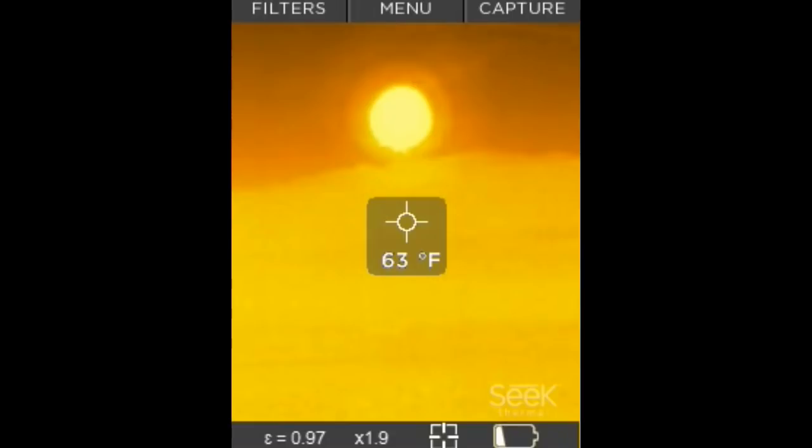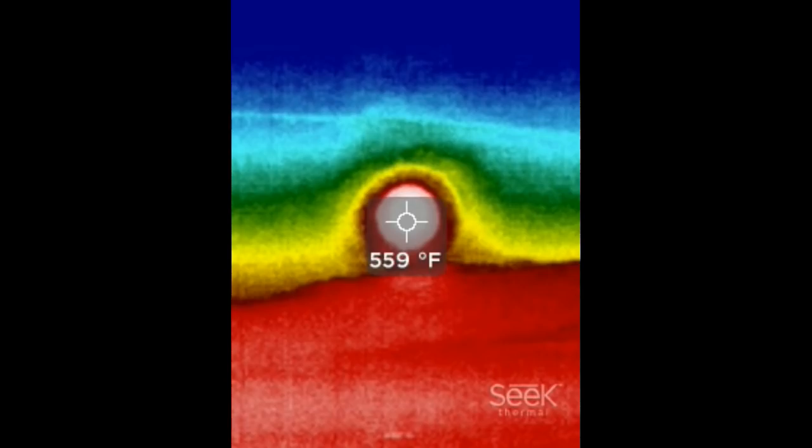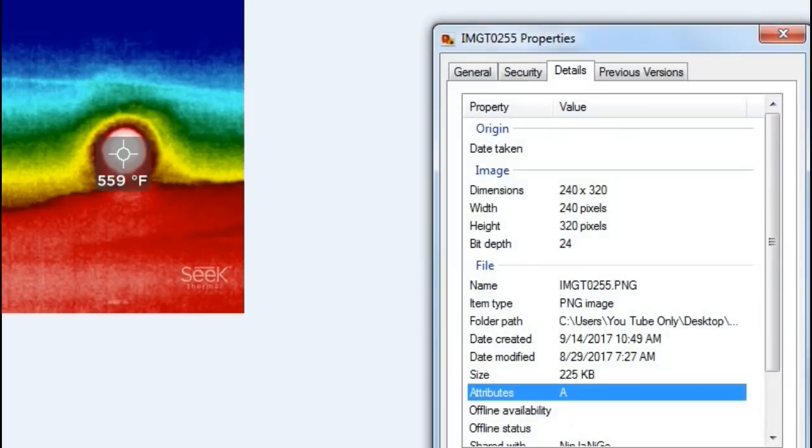So you've got to ask yourself, what have they put in front of the sun? There's nothing there. Of course, the thermal camera has a bug. That's a lens flare. And let's have a look at the time of this picture. 7:27, 29th of the 8th, 2017.